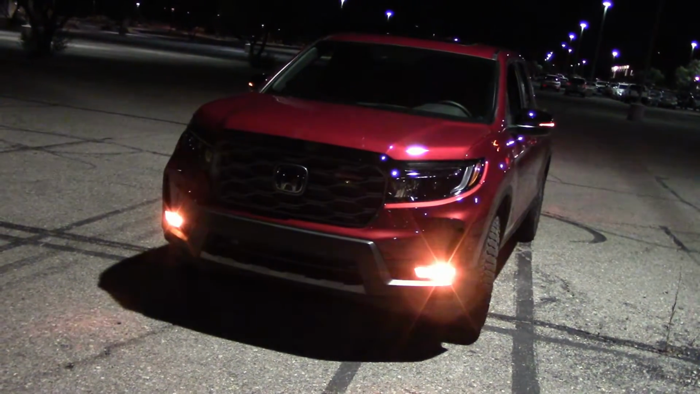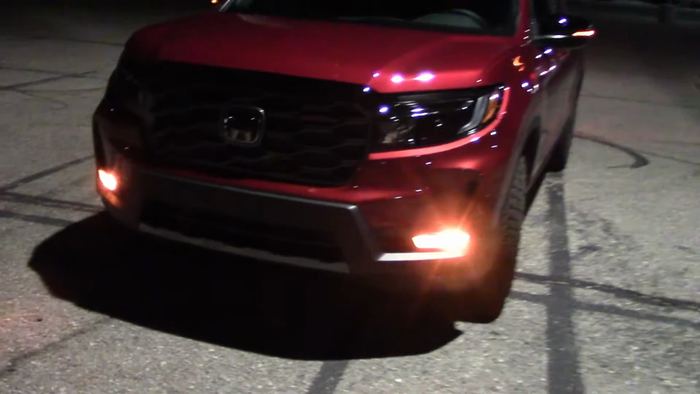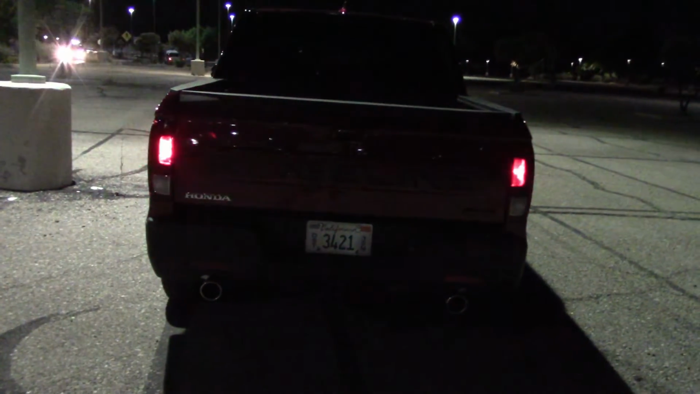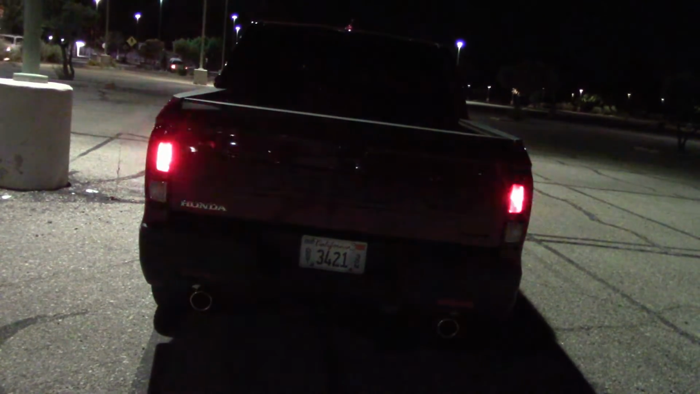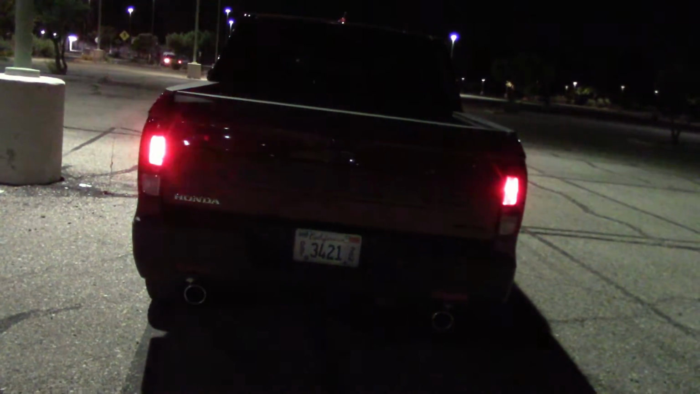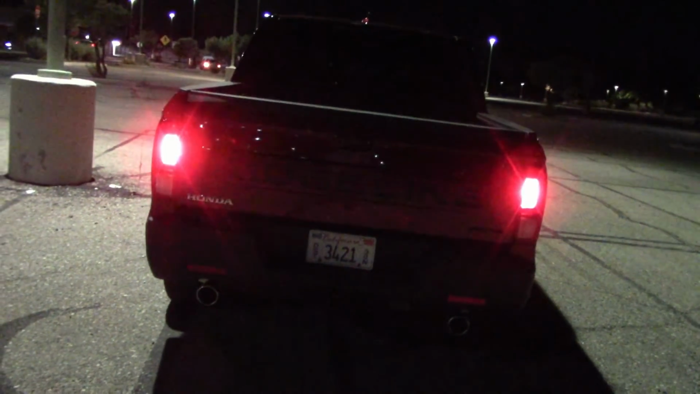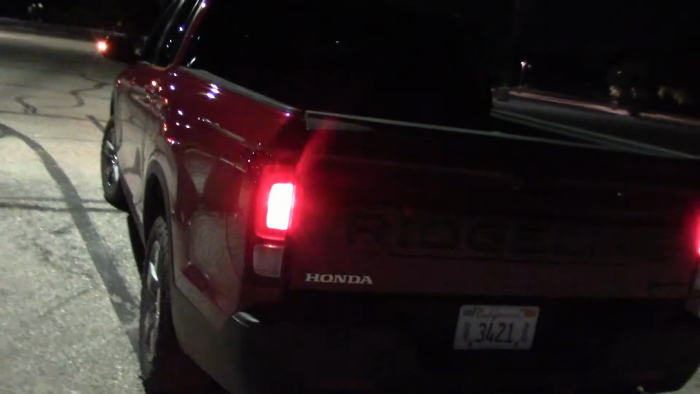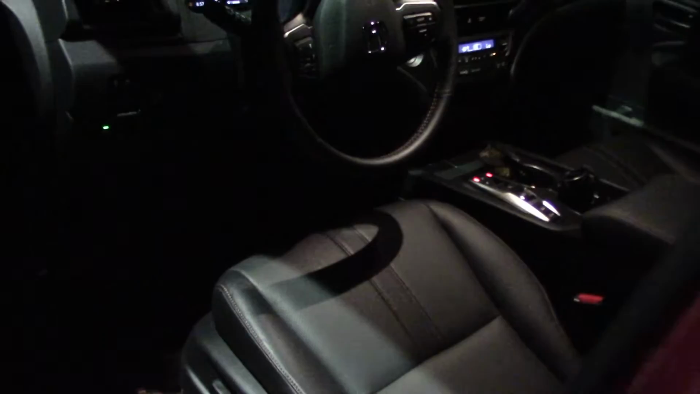Well, it's not raining or snowing too much, instead of a clear night like this. And these are pretty small and not the brightest I've seen either. Well, they work, but I'm not overly impressed. Impressed with the truck, but not these lights thus far. And the cabin lights do a pretty good job of illuminating the interior.